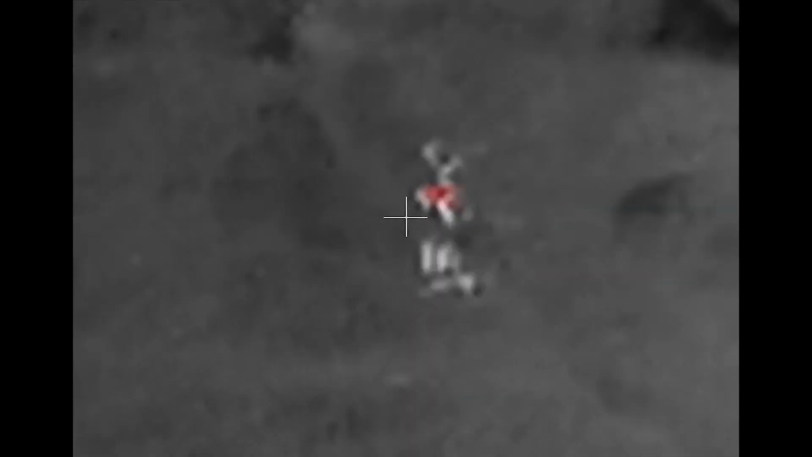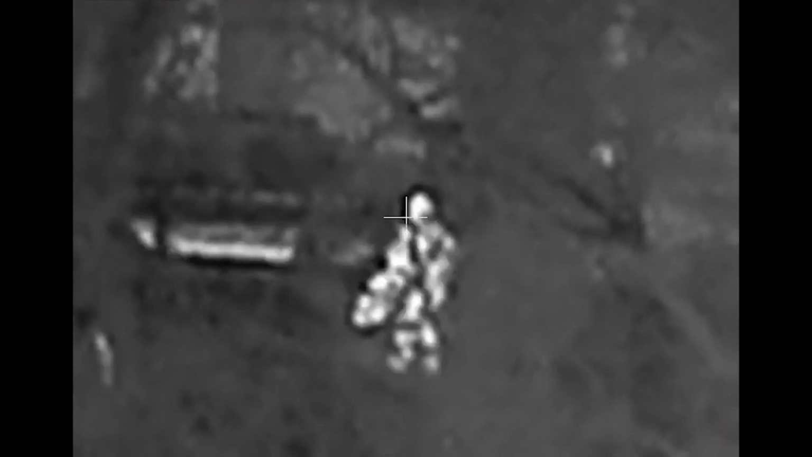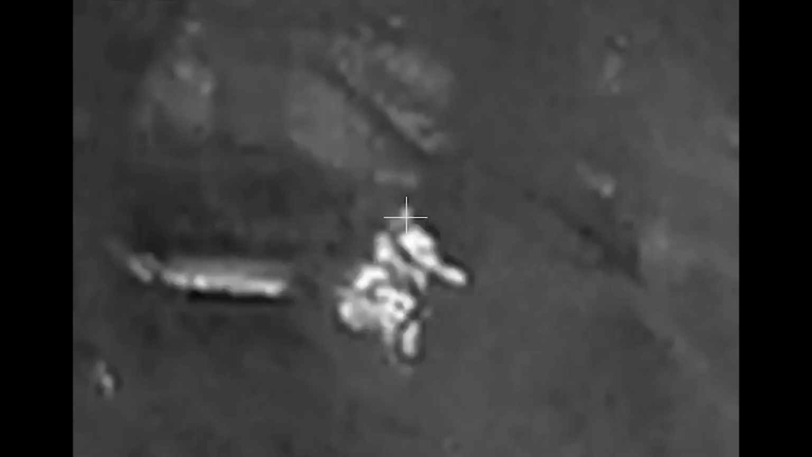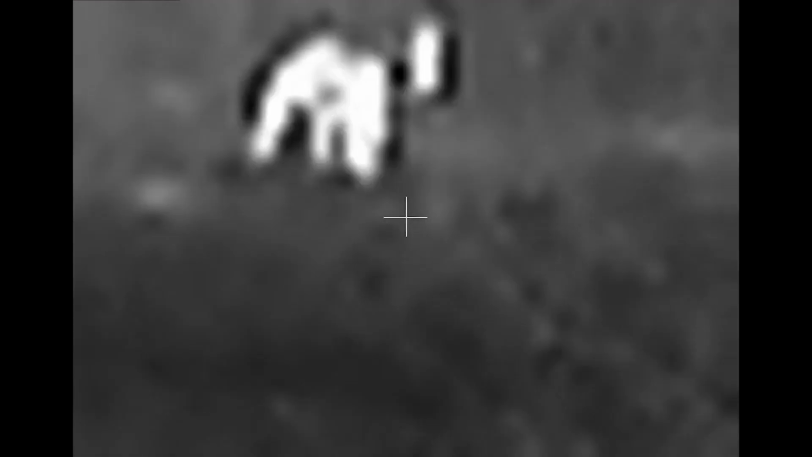We are looking at a refresh rate of about 50 hertz. The cool thing about this is it has a 2x zoom as the base level, and it can actually go up all the way to a 16x zoom capability. So it can get real up in there. Now you'll notice from the actual footage that we recorded that digital zoom doesn't mean you're going to really see anything clear. It is really just a digital zoom.